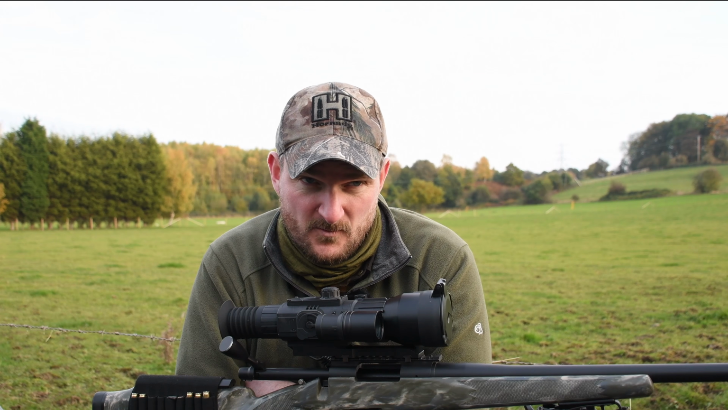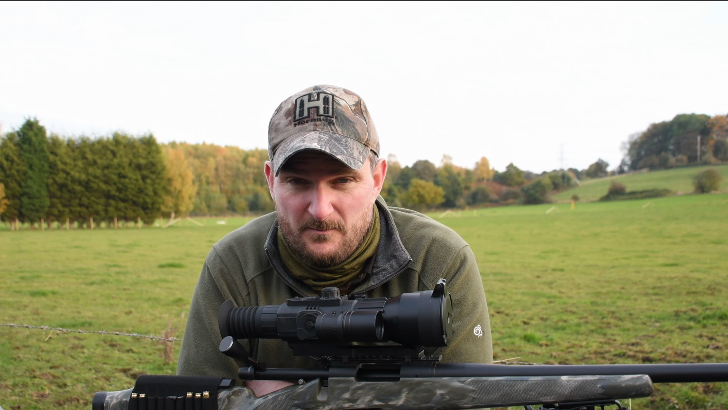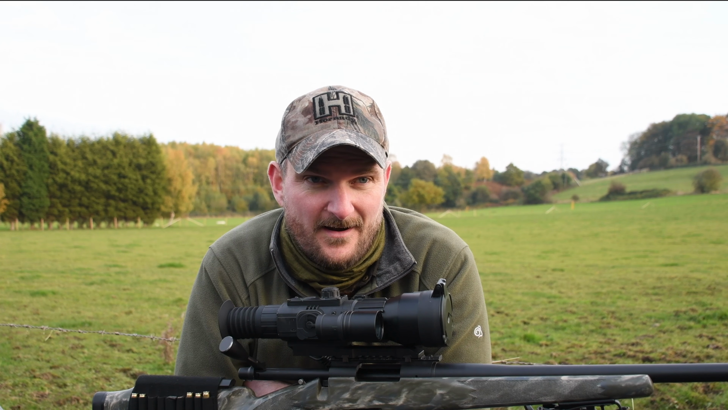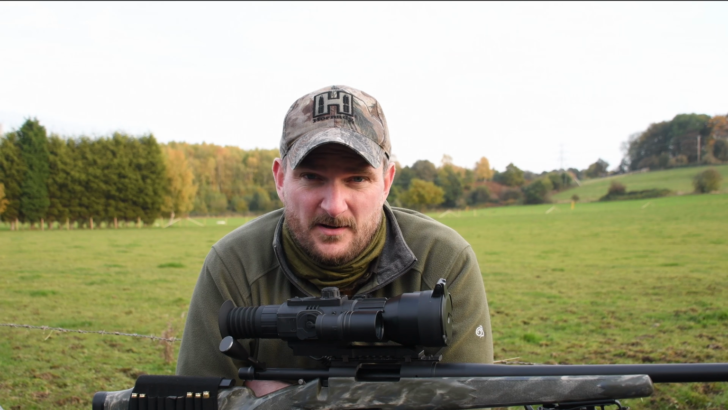You can have quite a small reticle or a large reticle, but you can use a very pinprick green or red dot in the centre of it. These I quite like. I like the versatility, I like the variability.